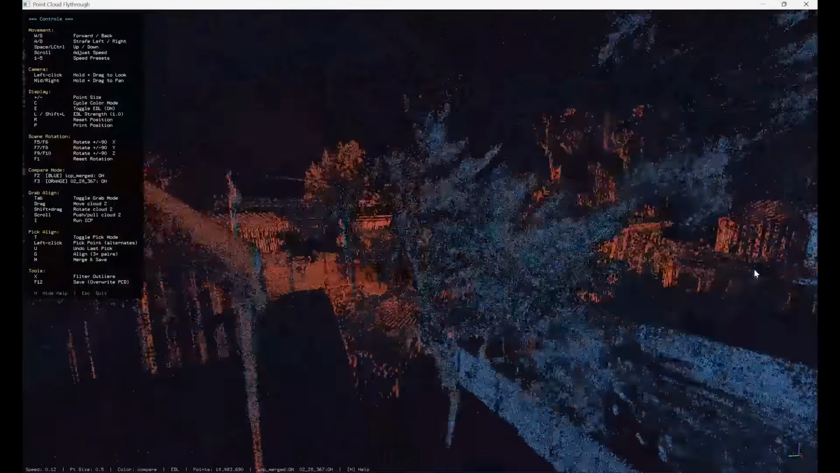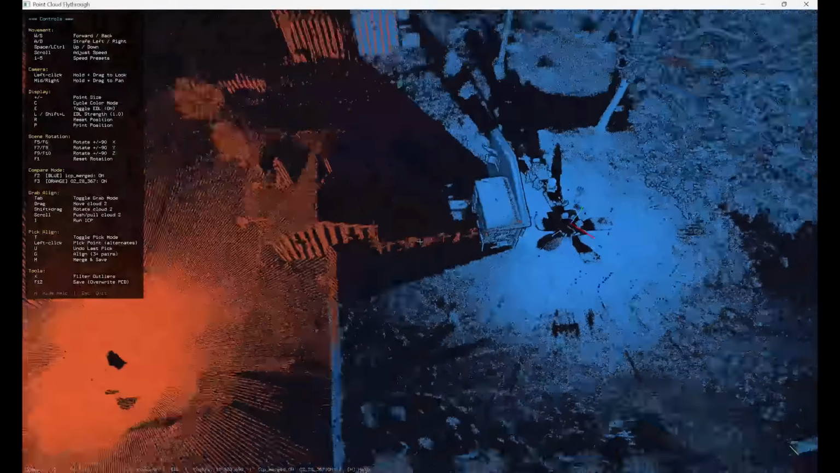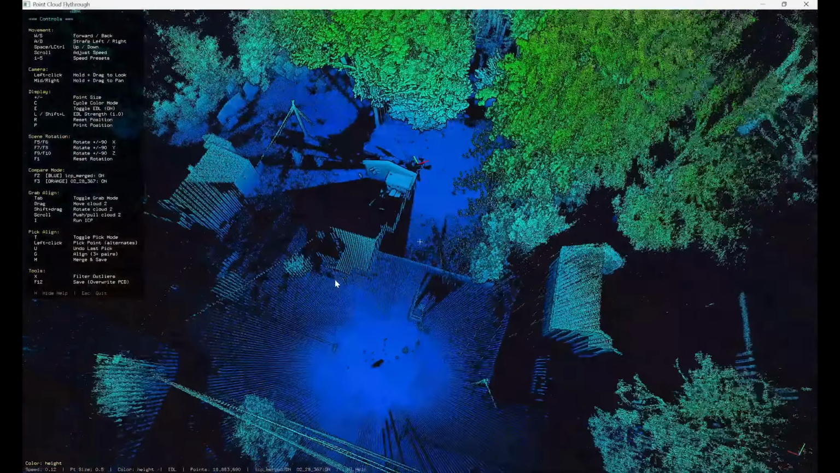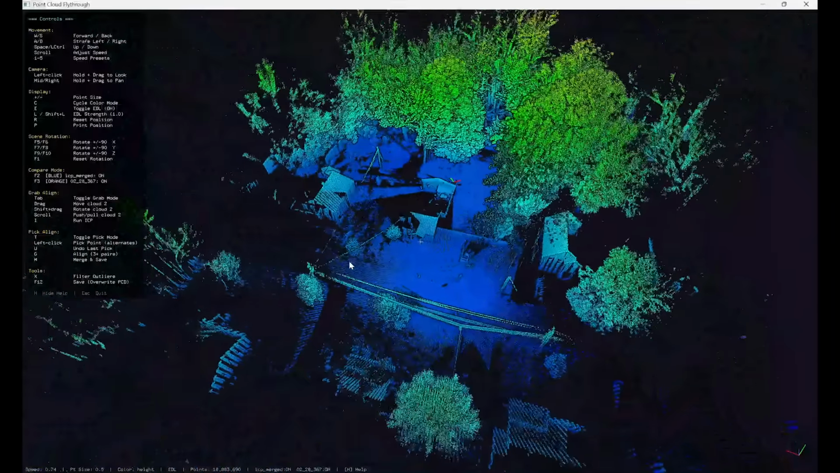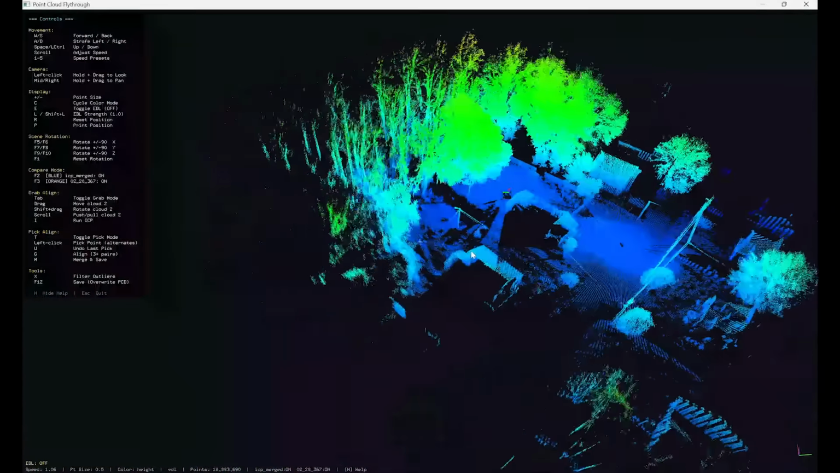So now just from those 2 scans we have the entire front and side. Here we go, get the colors merged. Yeah, so check that out. You know, that's less than 5 minutes of work.